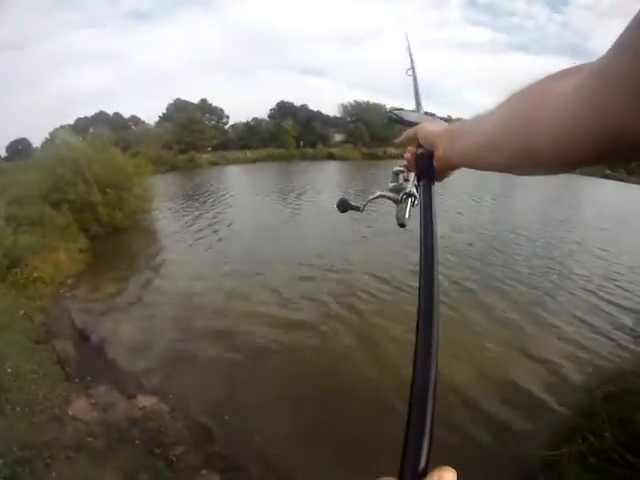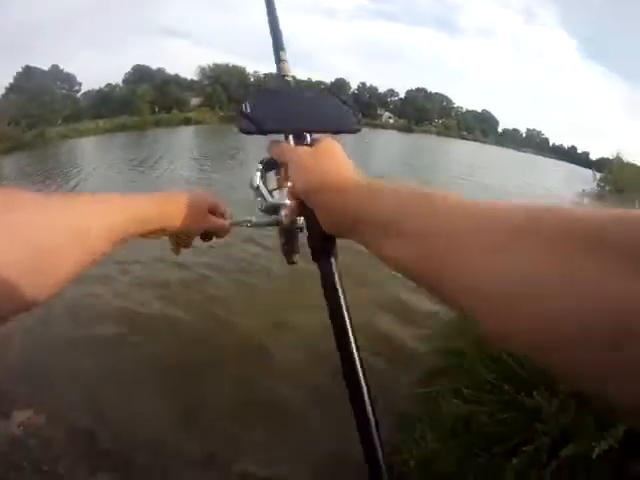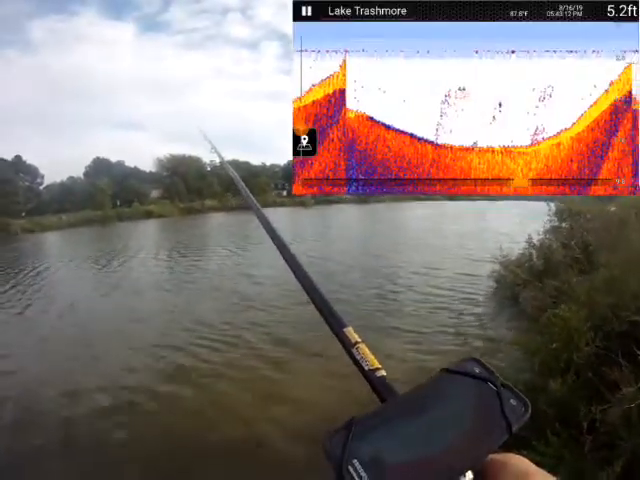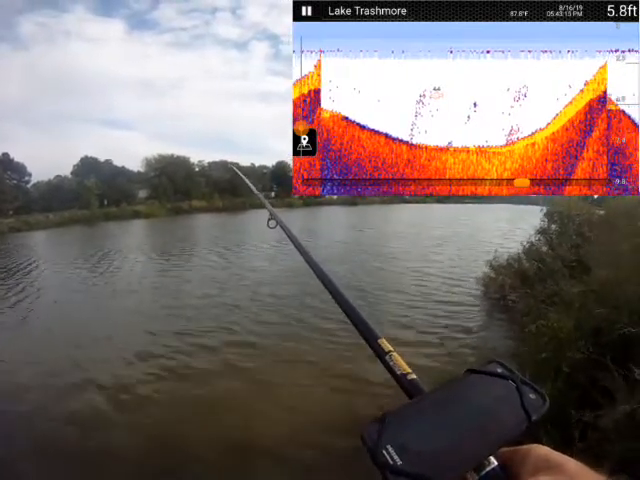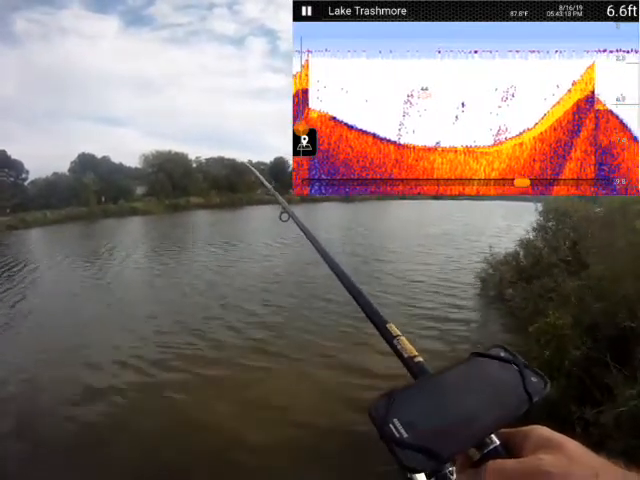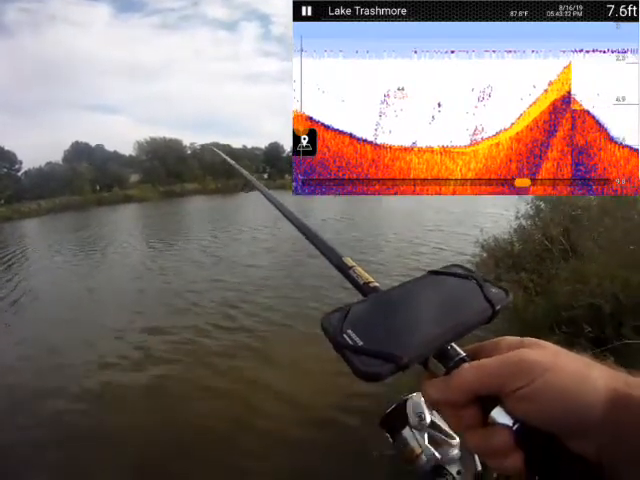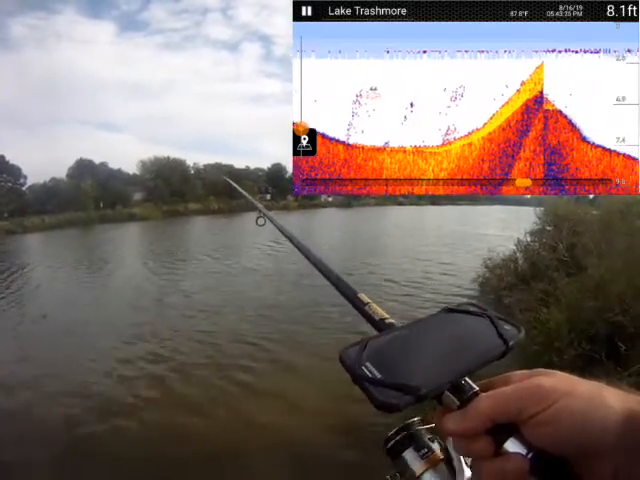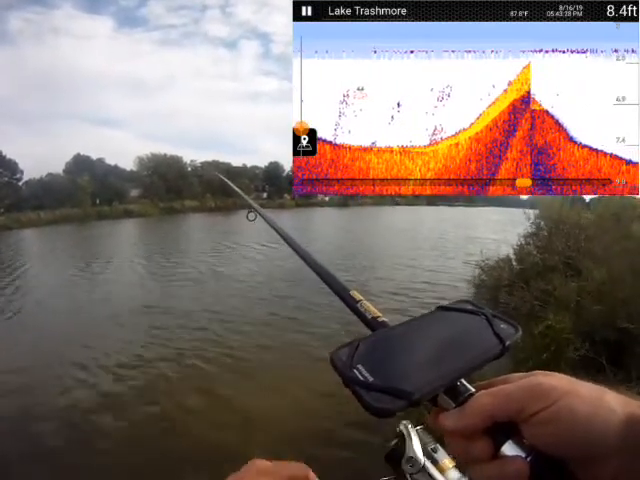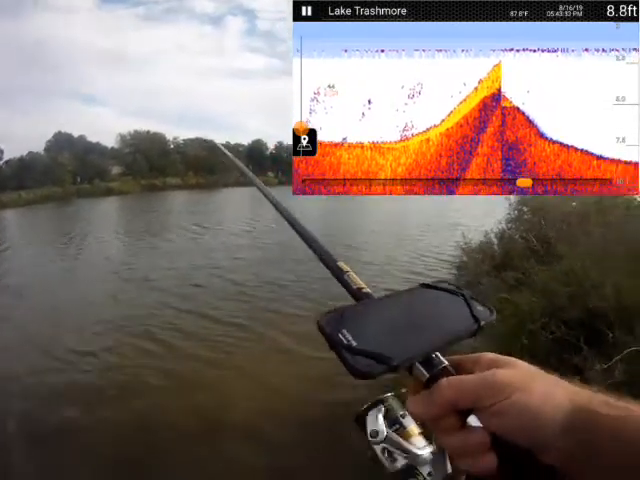Look to the left. That's a pretty good cast. Drops off very quickly, but no fish.